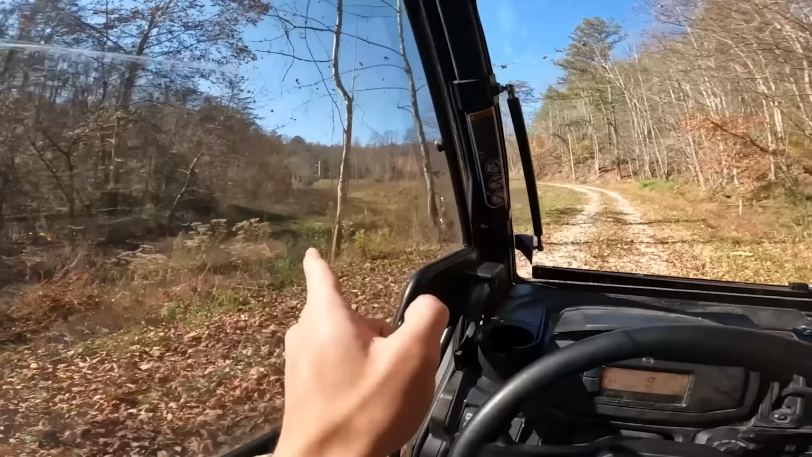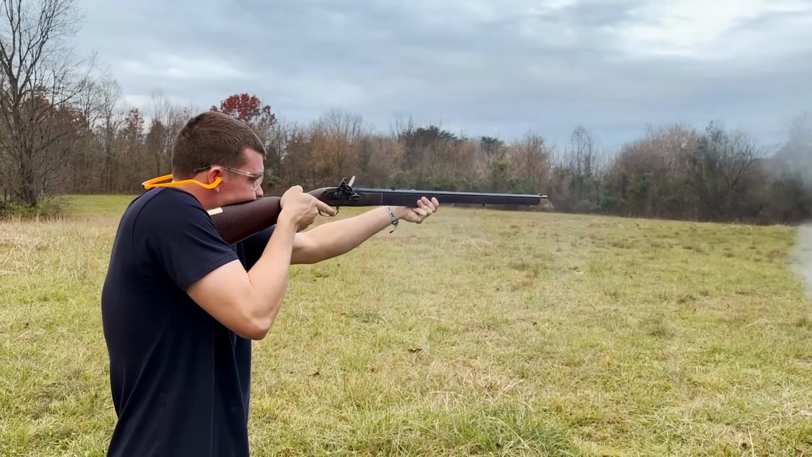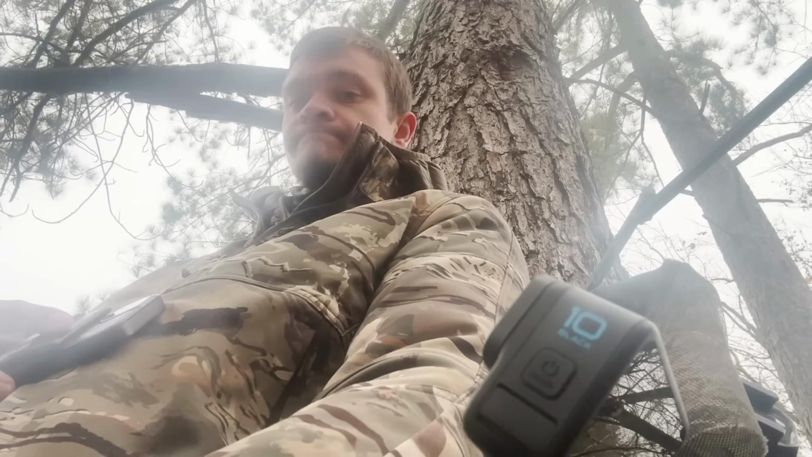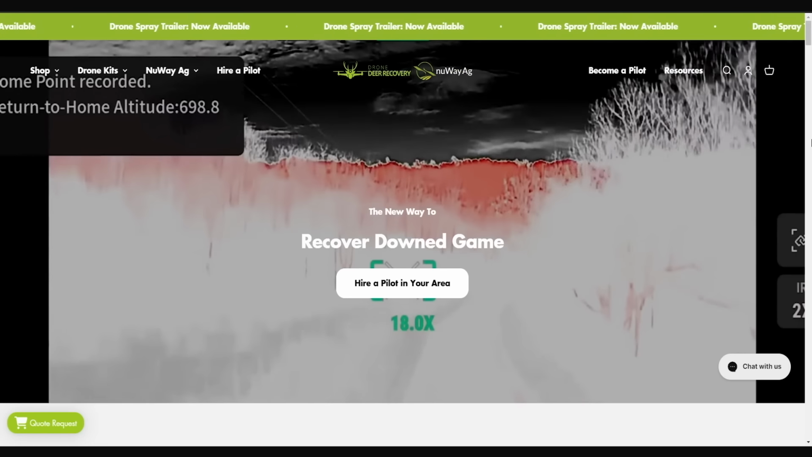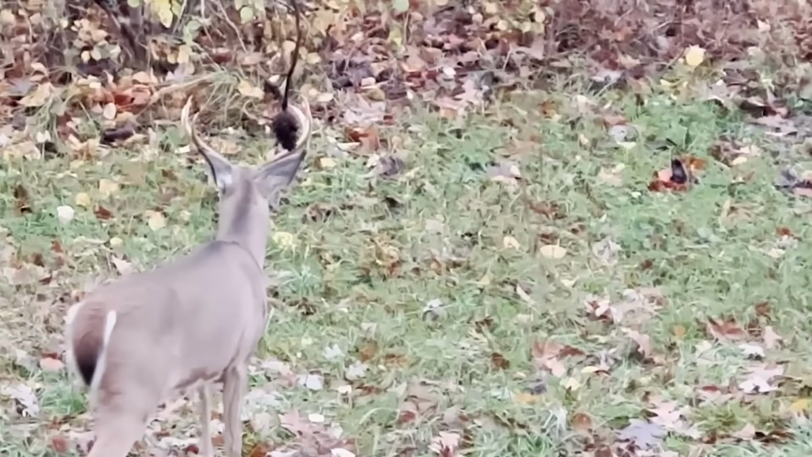Well, fast forward to last fall when I was actually hunting with a flintlock. I made the shot, white smoke went everywhere, but whenever I went up to actually track the deer, I could only find a few specks of blood. So I hopped on Drone Deer's website to see if I could hire out a drone operator, but unfortunately the closest one was like 2 hours away. Needless to say, I didn't call in a drone, but luckily that deer lived.